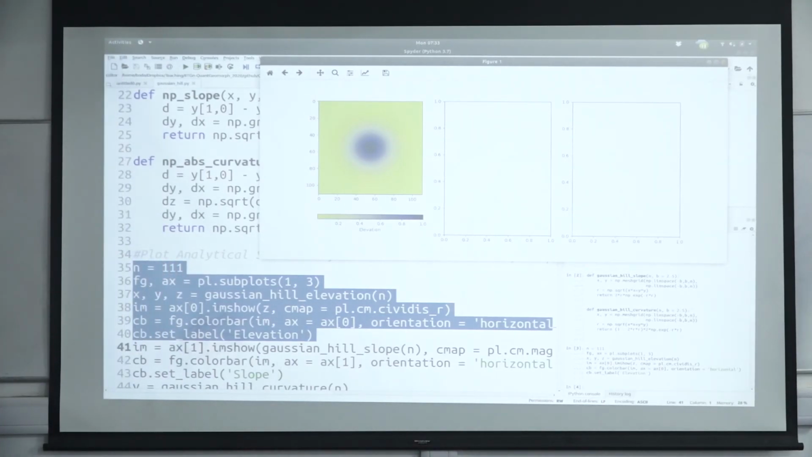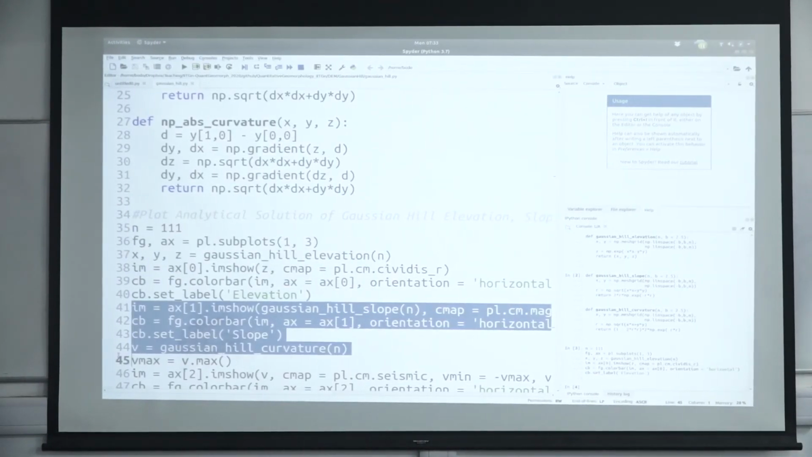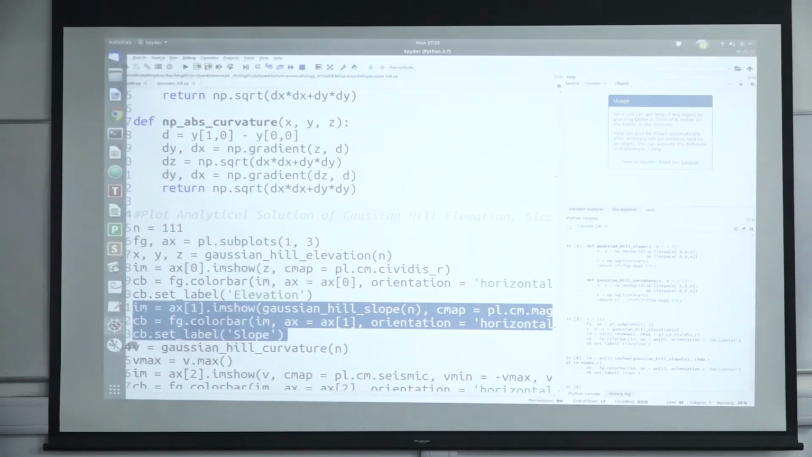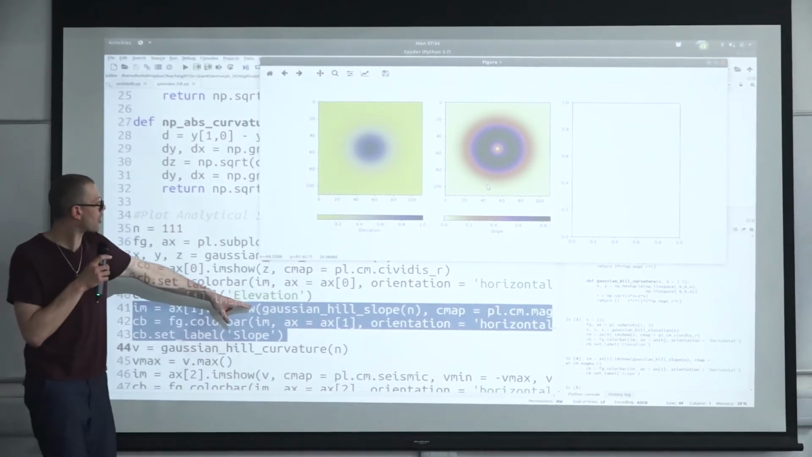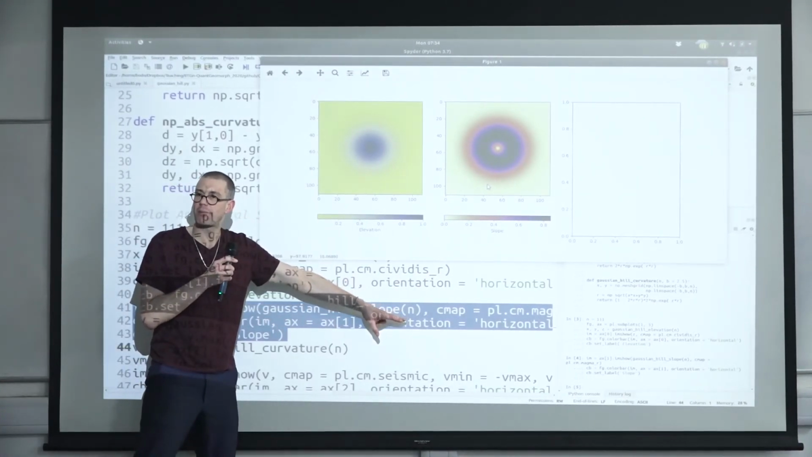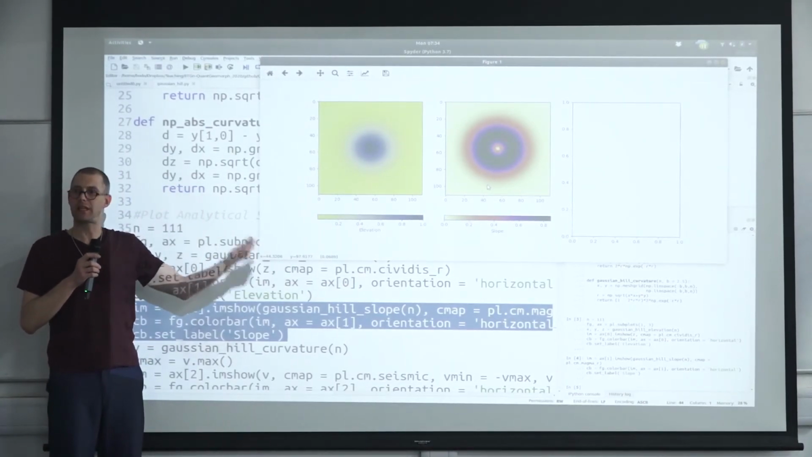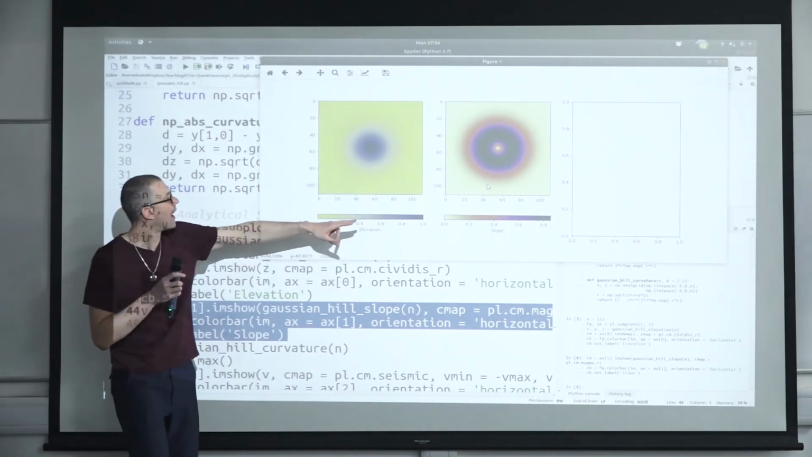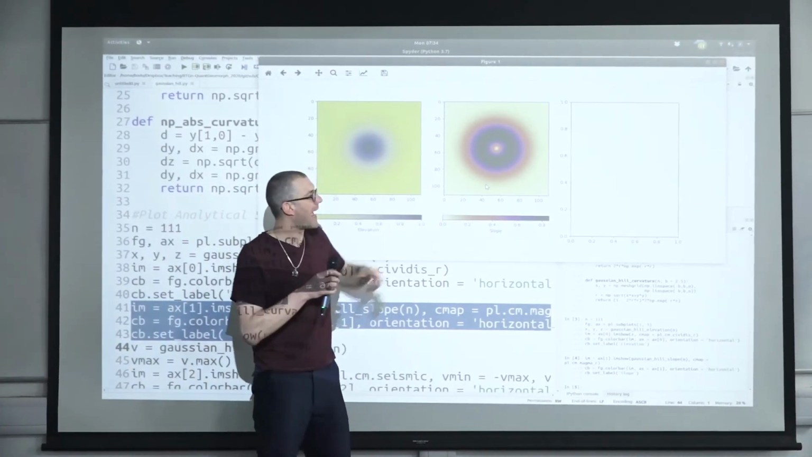Now I can take it a step further and say, okay, let's do the same for the slope. So now I'm plotting here the Gaussian Hill slope, again with 111 pixels. This is the analytical solution. I'm not taking the slope of the DEM, I'm taking the analytical solution, okay? And the analytical solution tells me the slope goes from 0 to 0.8,